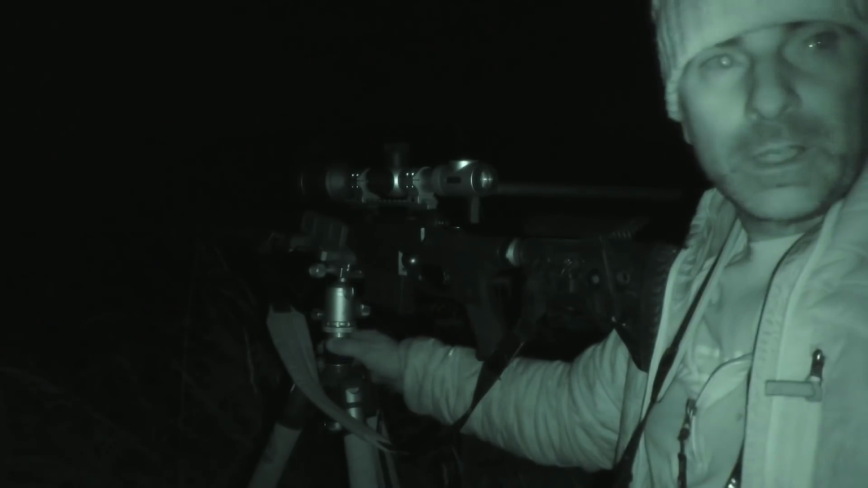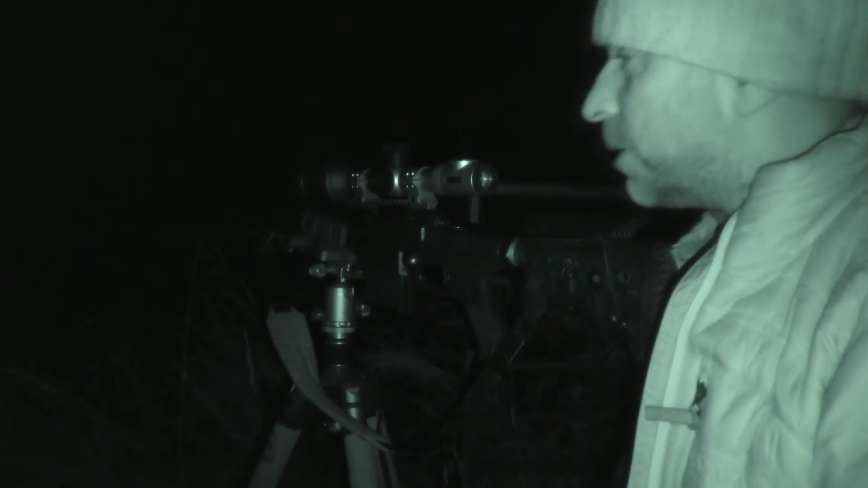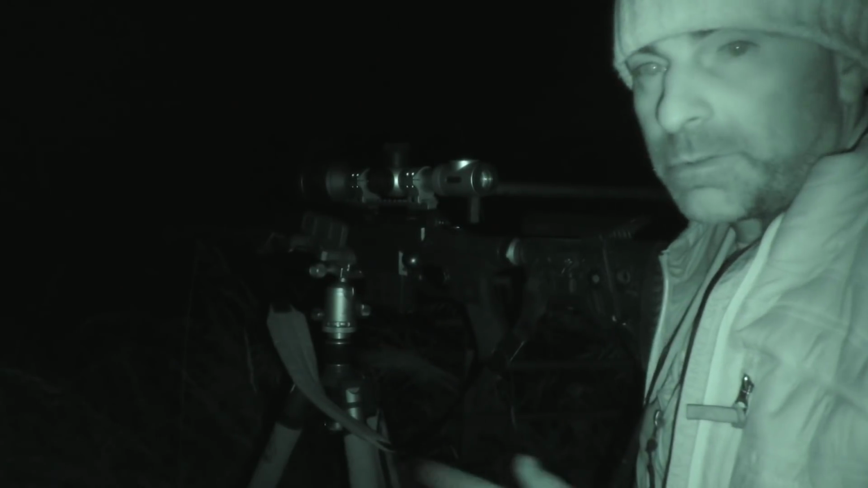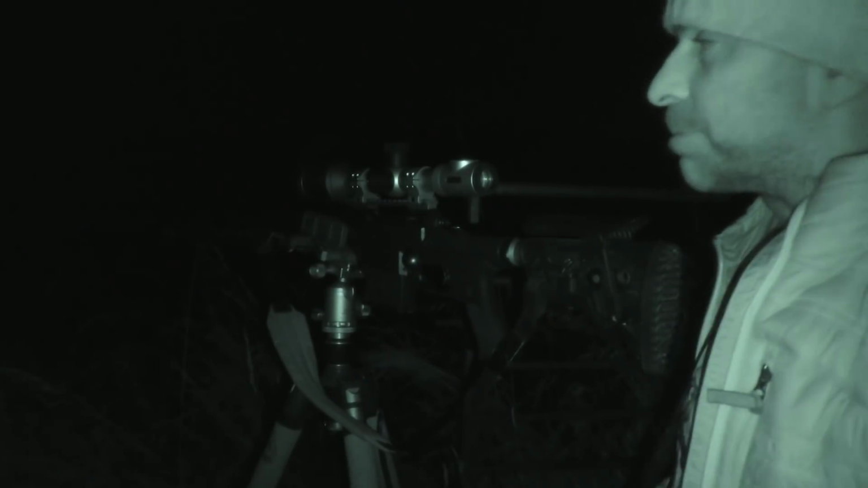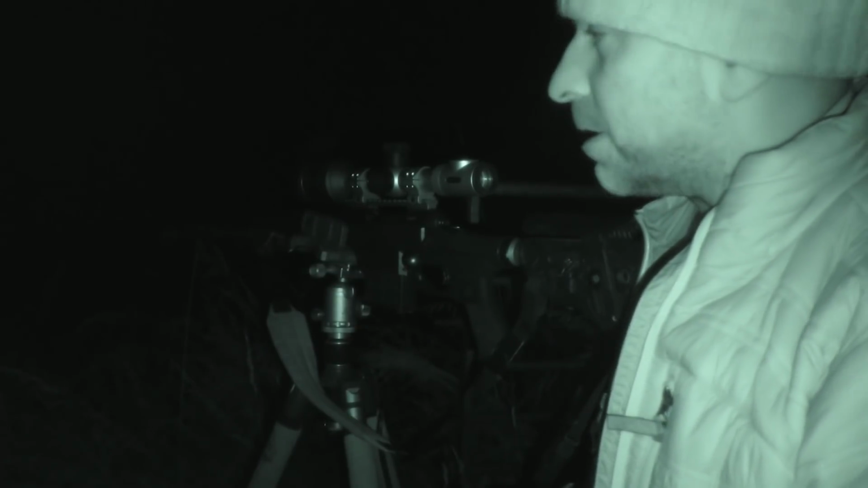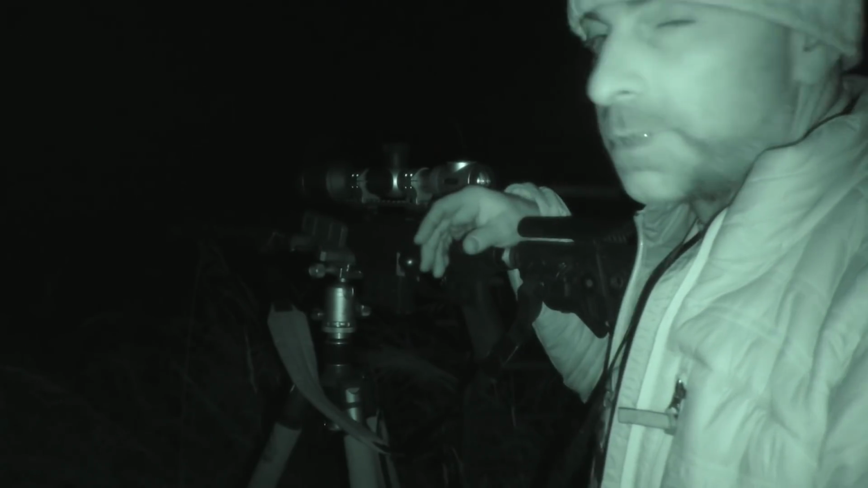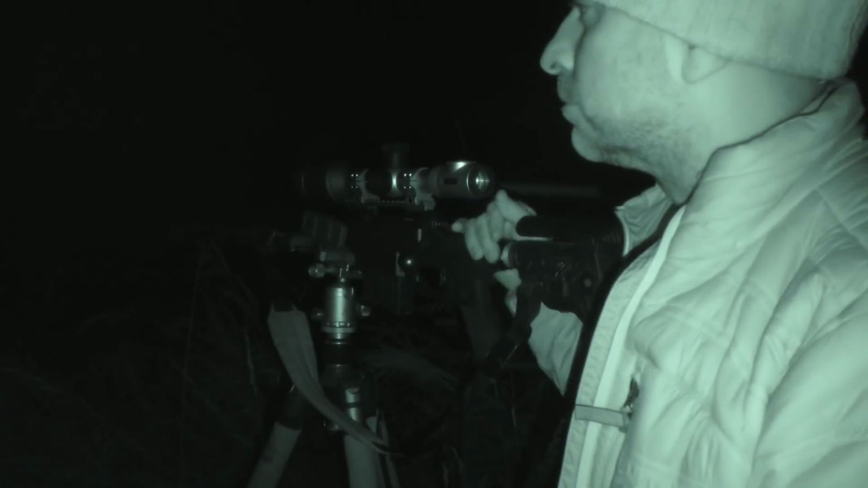Excellent. And that was off the Recon tripod as well. I couldn't get a shot of anything else. The grass is quite tall there, so there was no chance to rest on a fence post or anything. But I just pulled up in the truck and looked down into this valley here. A quick look with the thermal, and I just saw him going away up the bank. So yeah, just quickly grabbed the rifle, got on the tripod, job done. Happy with that.